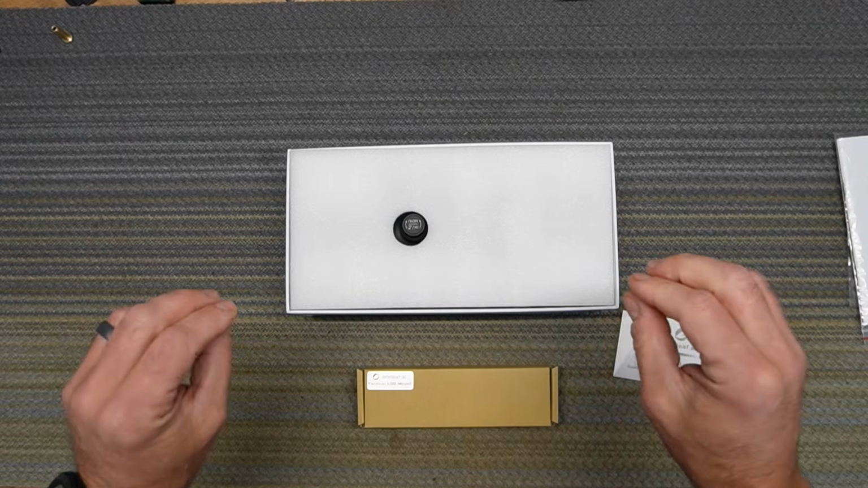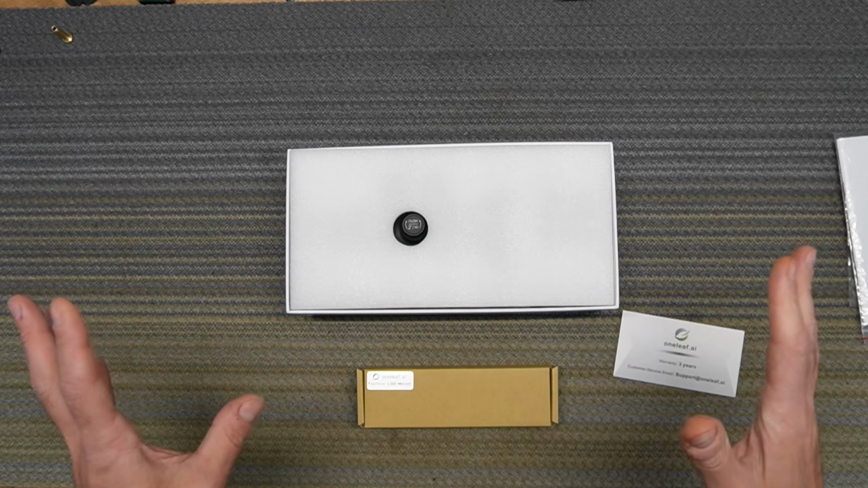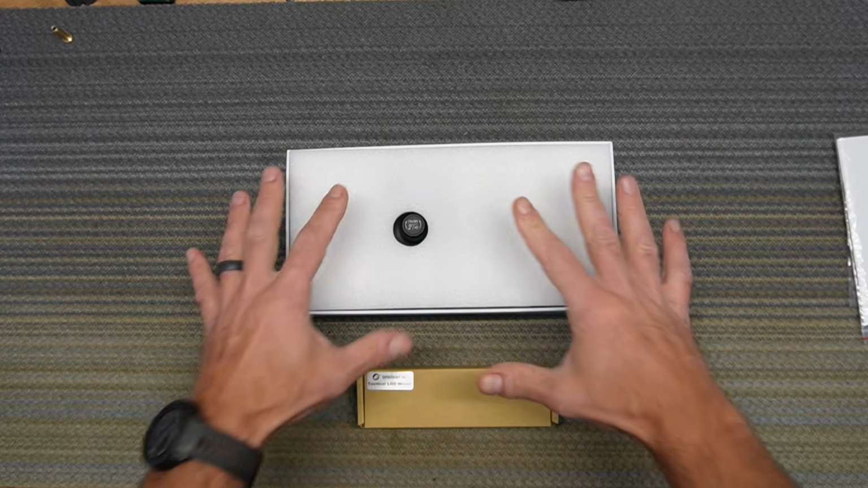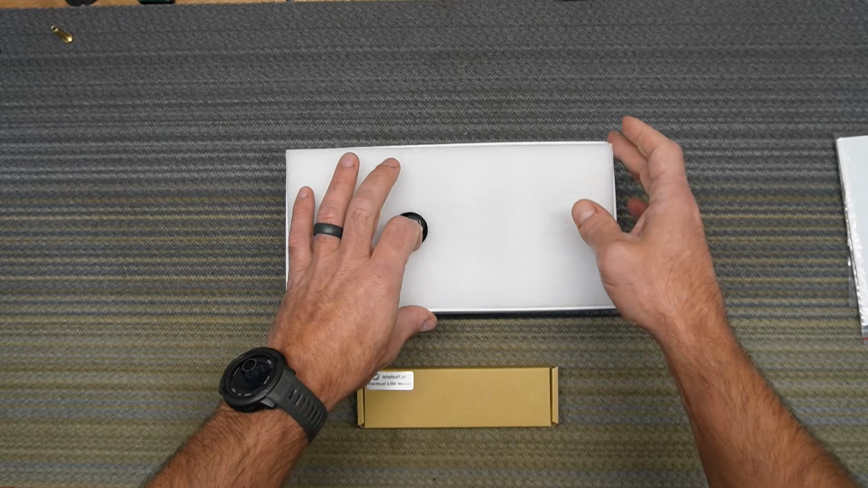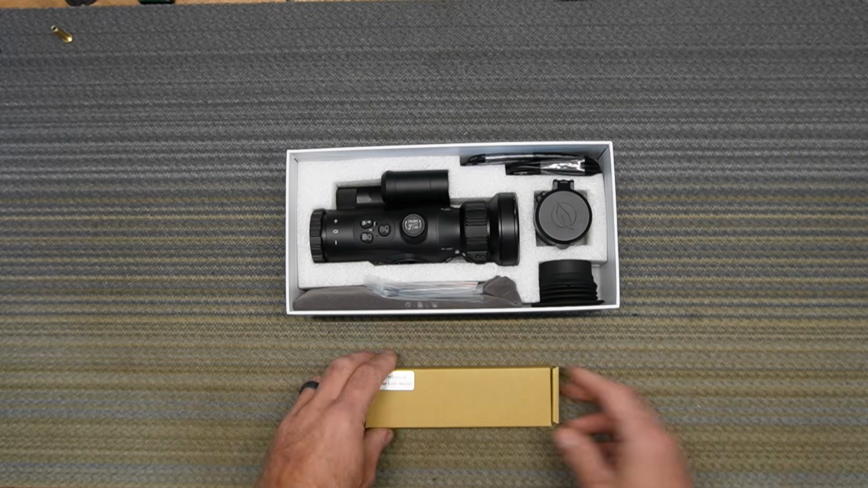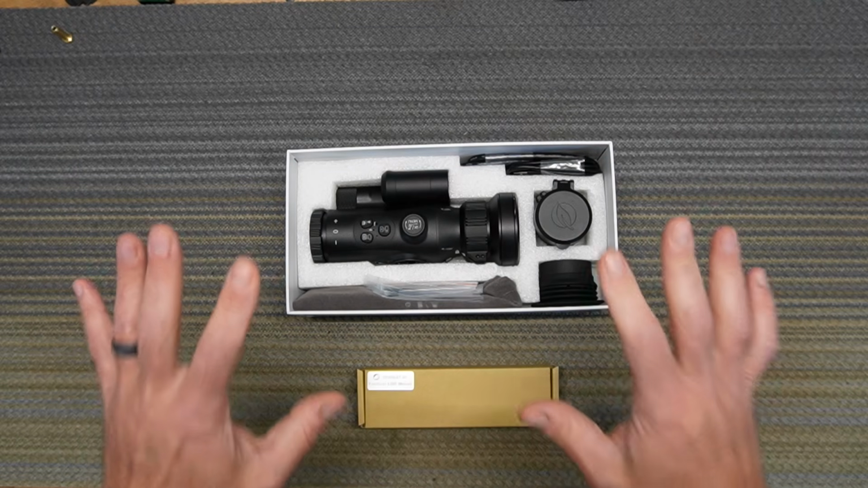Easy to navigate. I'm not a Gen Z or anything, you know. I'm an older guy, and when I read through all the settings and everything that this guy can do, I was kind of scared, because I was only imagining how complicated it would be, going through the menu and figuring all those things out. Not the case. This is just mind-blowingly easy.